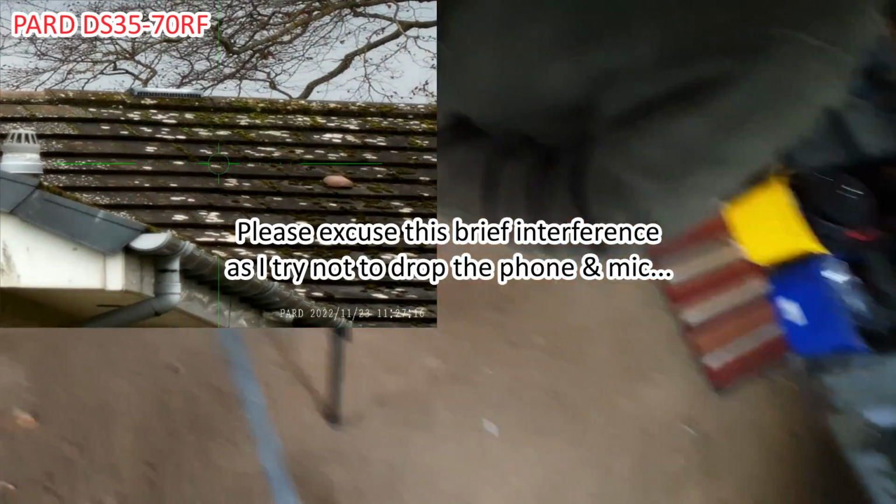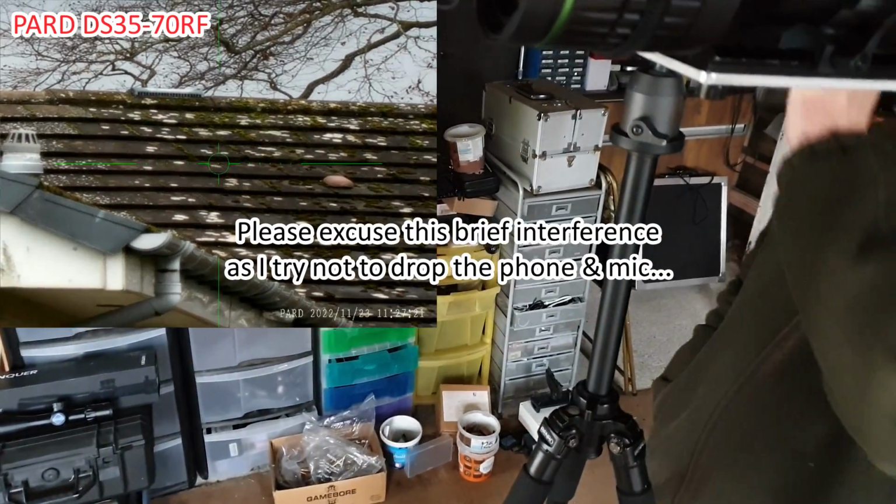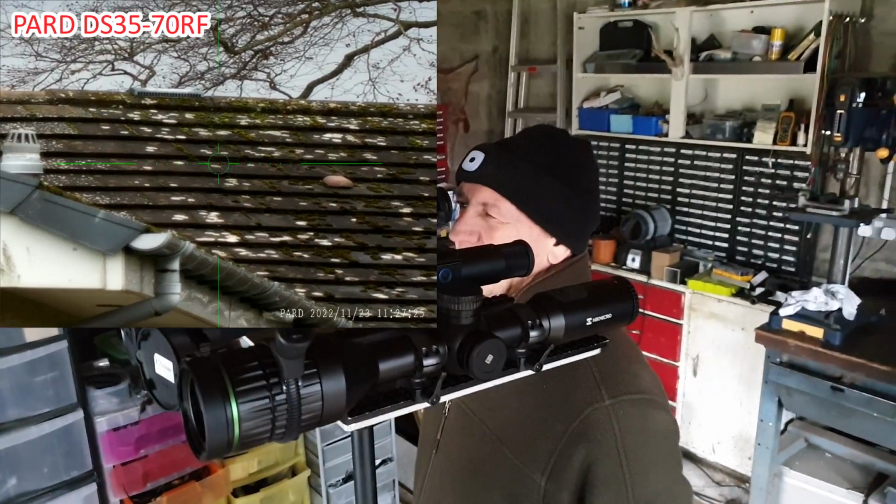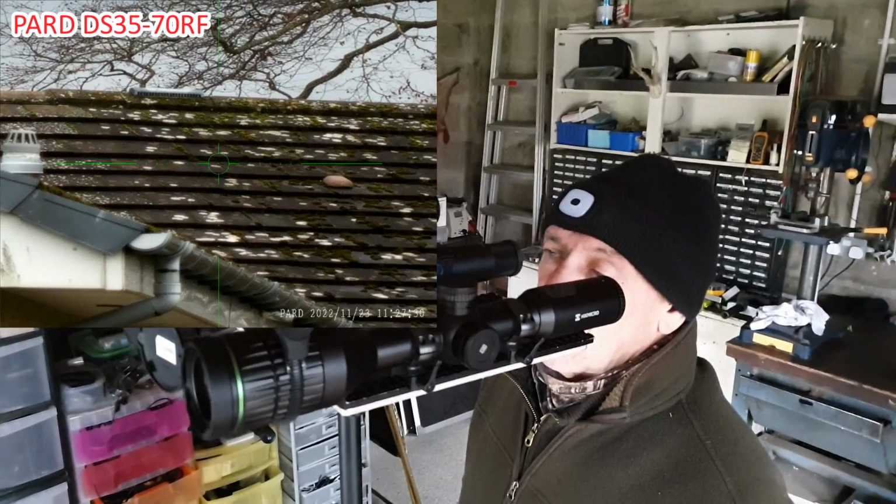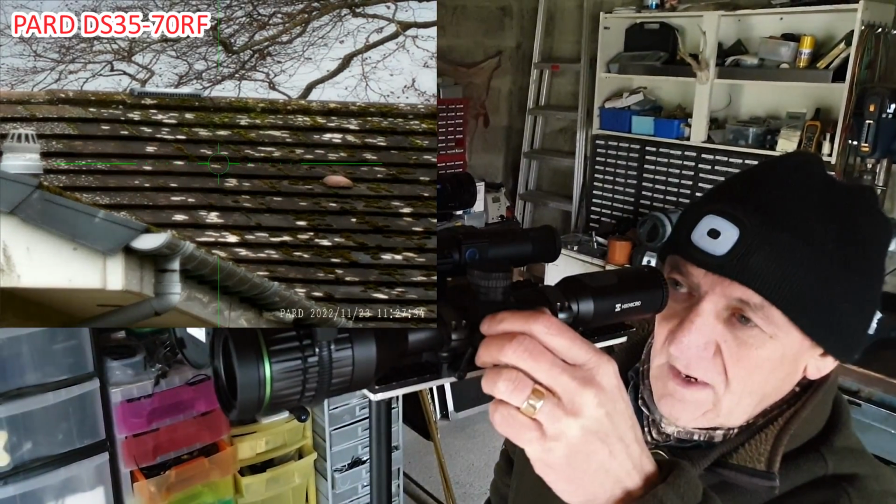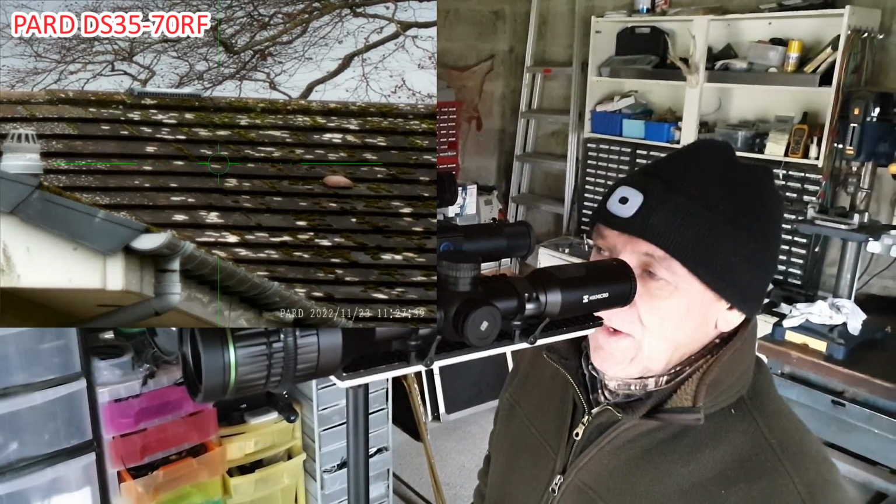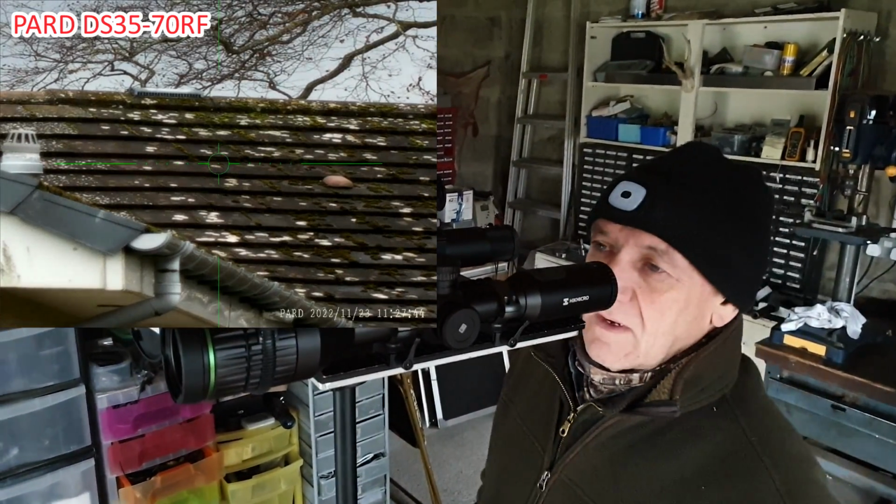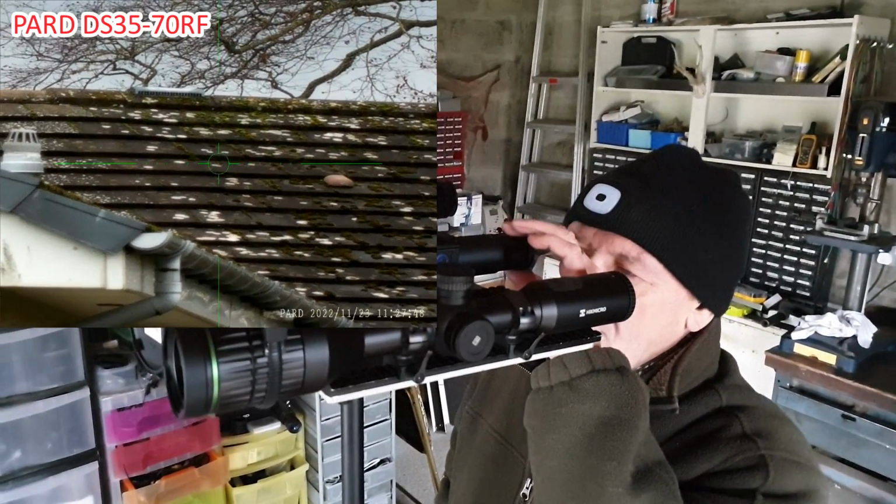Although it's a slightly lower magnification, 11.2 against 13, the image is smoother. Yeah, the image on the new DS is definitely smoother than with the old Pard and with the Hike. Definitely. So out of the three, the DS35 has the best image, in these conditions, which is basically winter daylight.